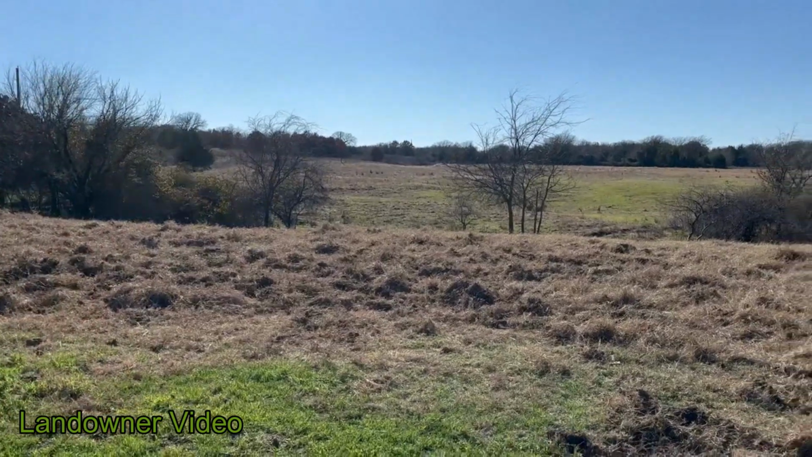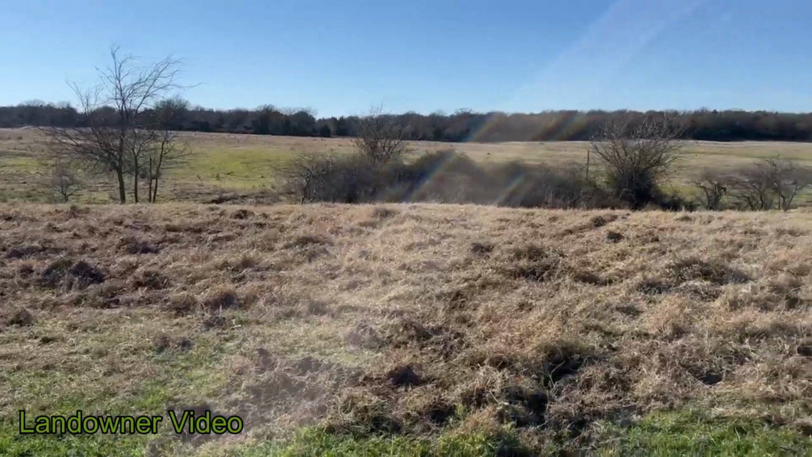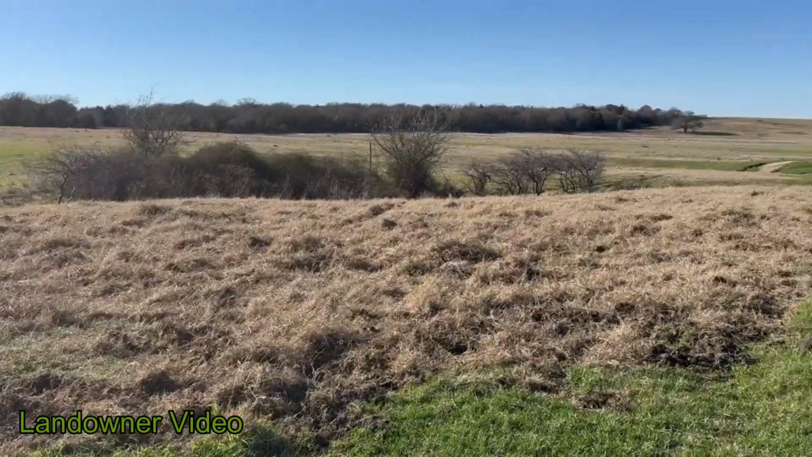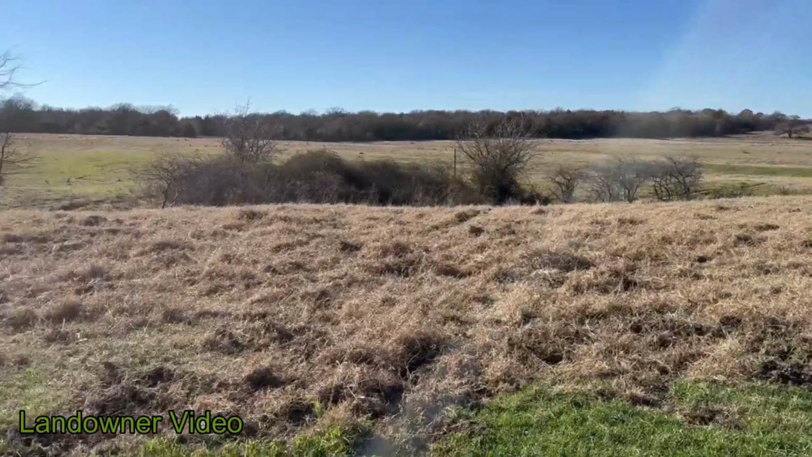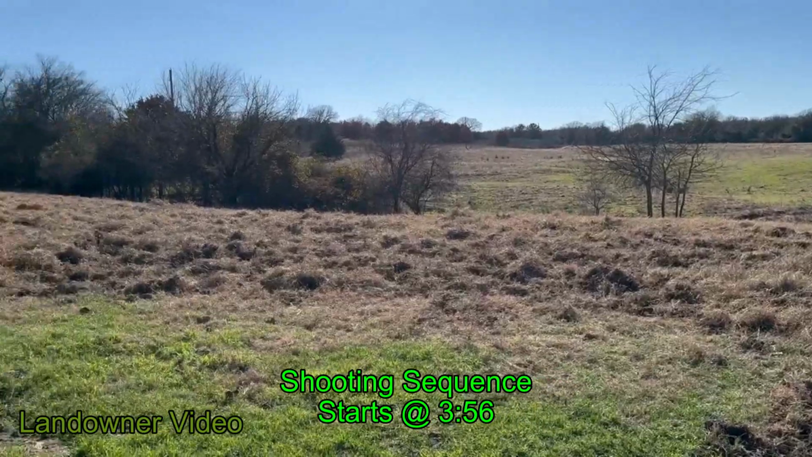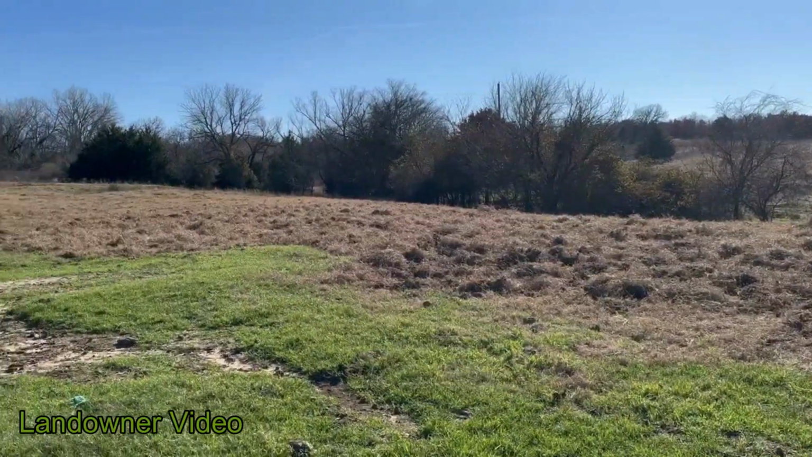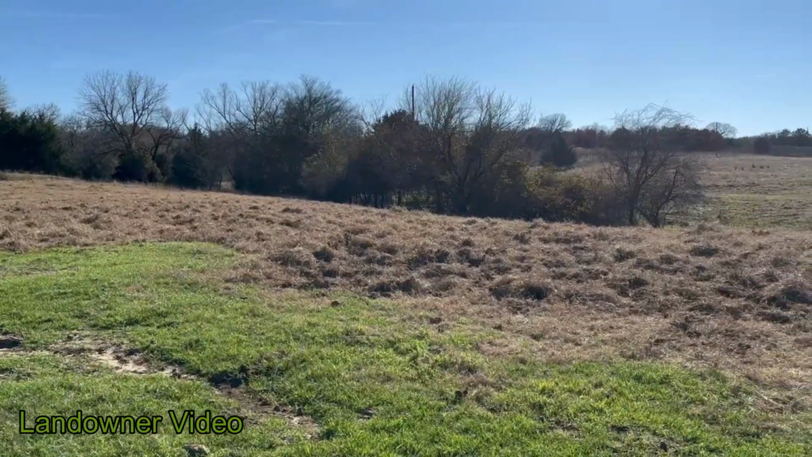This is a hog report I received from one of my landowners. So the hogs had a field day. This is after our last rain, so it happened probably Christmas Eve night or the day after. This is where they've been. Sending you the video. Should you graciously come my way?